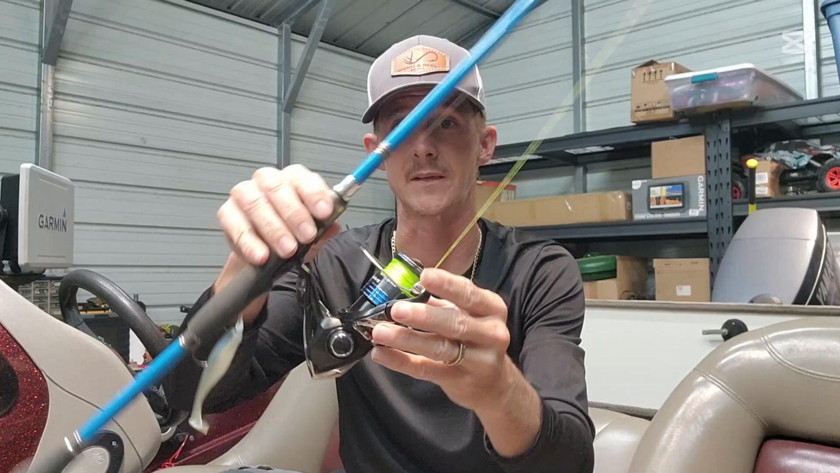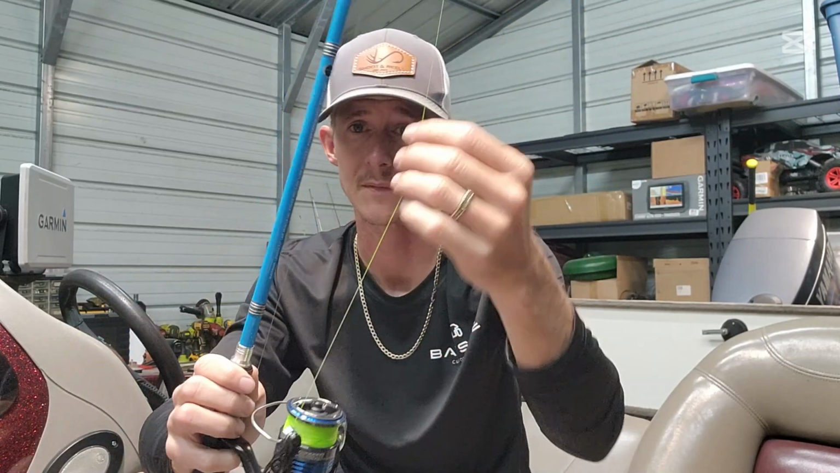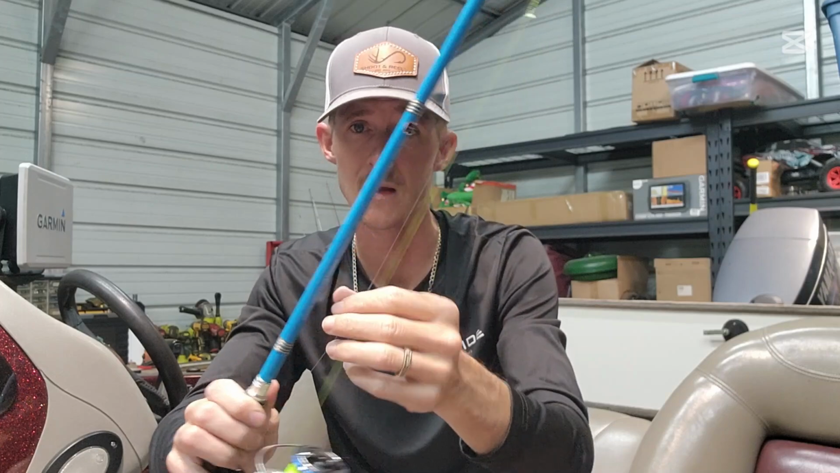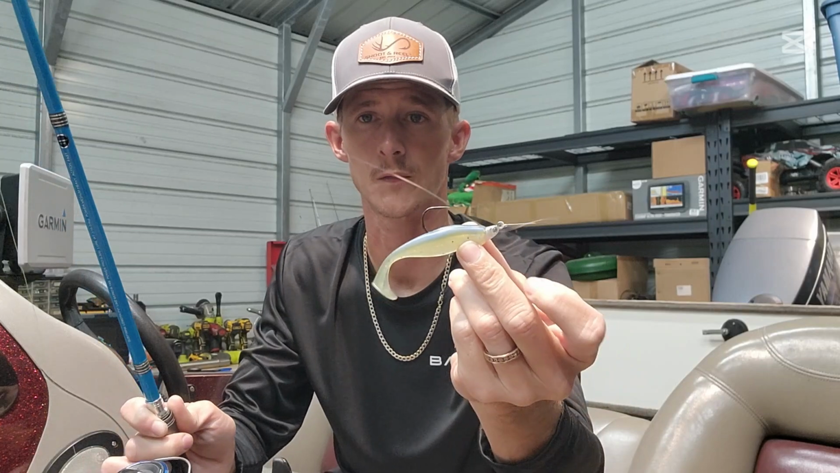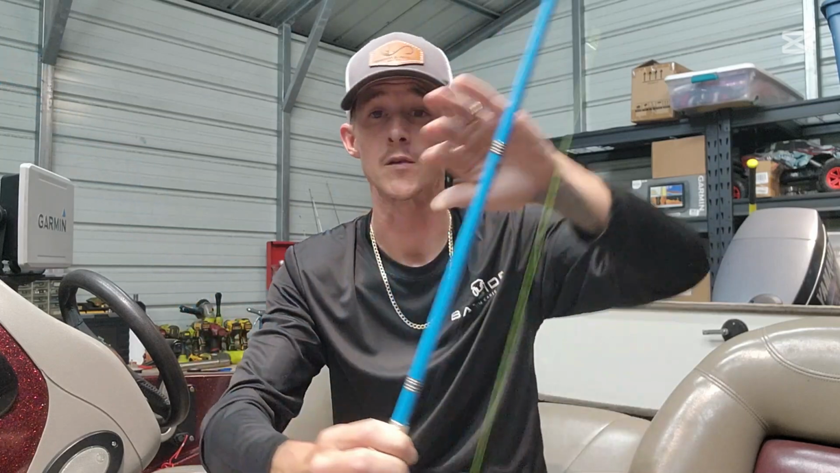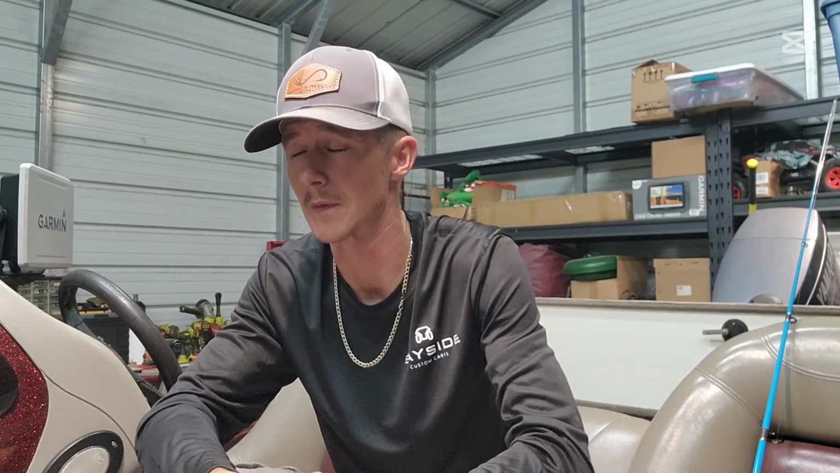Here's another one. This is a Shimano. Okay, same setup. Braided line, FG knot, 8-pound test to a swim bait. Now, don't get me wrong, you can throw other things than swim bait. This is a Damiki rig kind of setup. You can throw drop shot, Ned rig, wacky rig. You can throw a bunch of stuff.